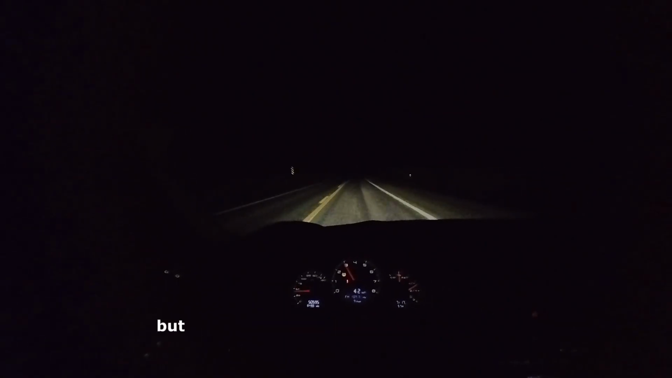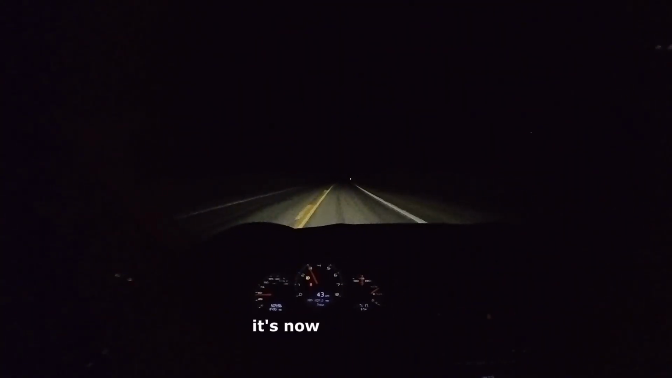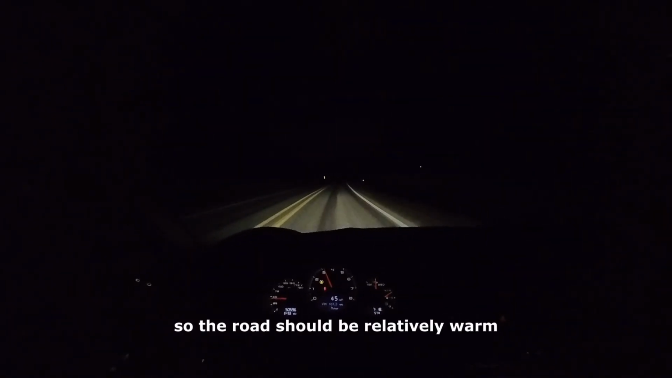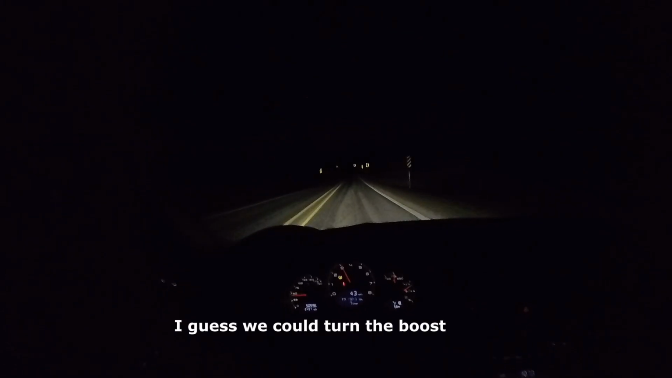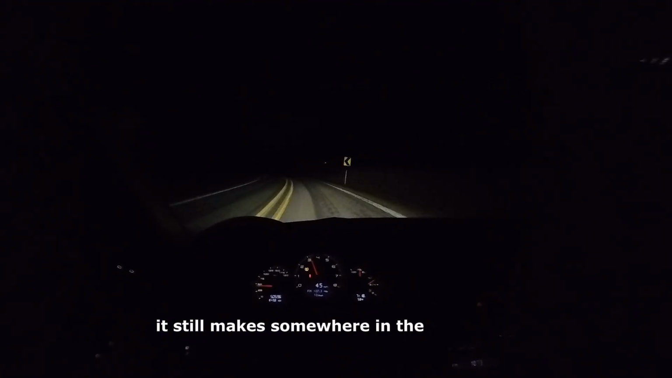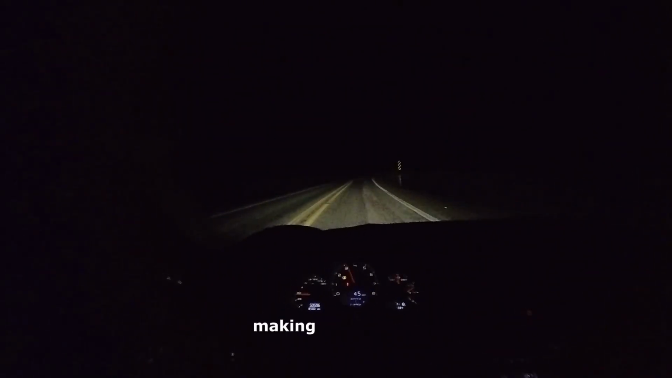So that's kind of fun, but I thought with the lower tire pressure, it might actually hook up a little bit better. It's now 57 degrees, so the road should be relatively warm, but maybe we're not doing a drag race here, we are on the road. I guess we could turn the boost down. I think with the boost all the way down, it still makes somewhere in the high 400s, 500 horsepower range. Yeah, we're getting a little temperature in the tires, making a little heat.